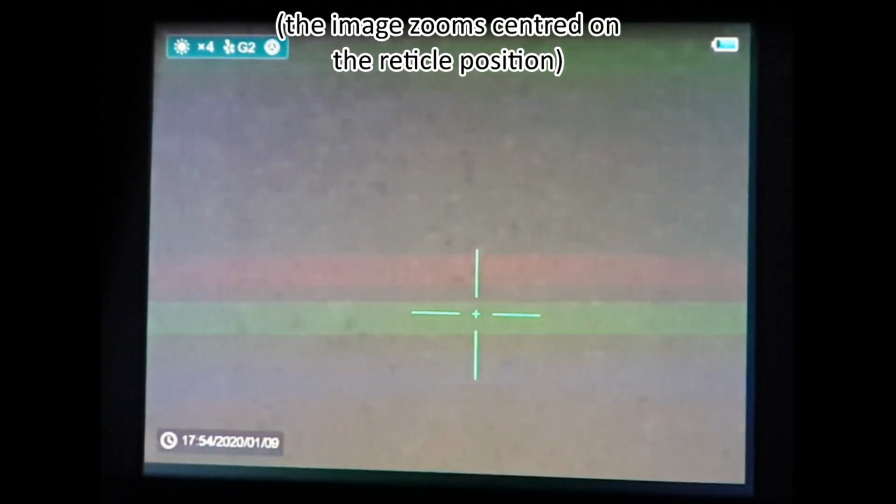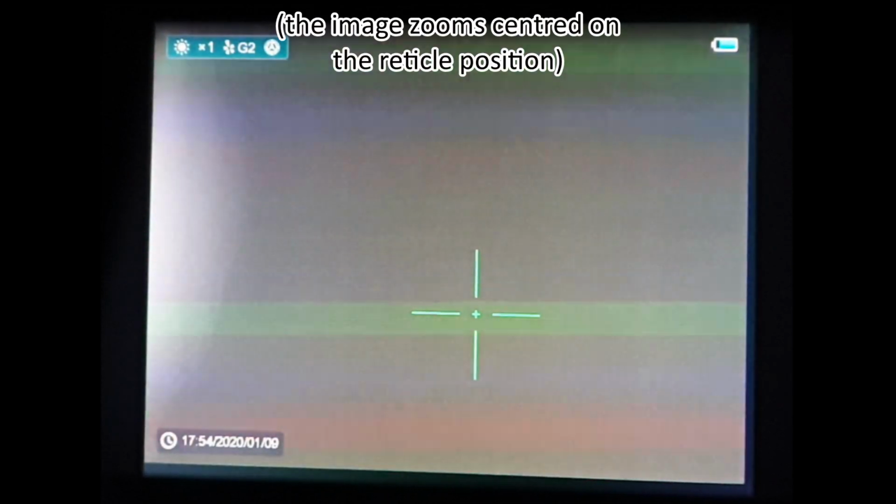And in the top left hand corner you can see the current palette setting, current magnification, current zero profile. You can see that the reticle is slightly low and slightly to the right. Pressing zoom, that's me zoomed to a factor of 4. And you'll see that the reticle hasn't moved into the center of the screen, but it hasn't gone off screen either. So the scope doesn't center the reticle when it's zoomed.